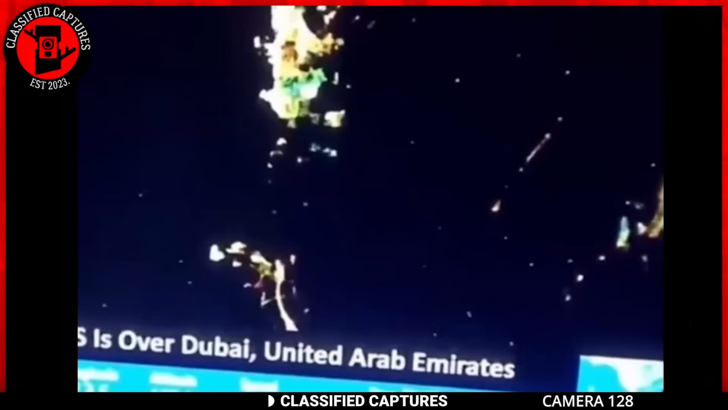Glowing lights could be reflections of these objects, especially when caught in the sunlight. But we cannot rule out the possibility of extraterrestrial crafts out there, because just like Nibiru, there might be some truth to these conspiracies, or do you think I'm losing it at this point?